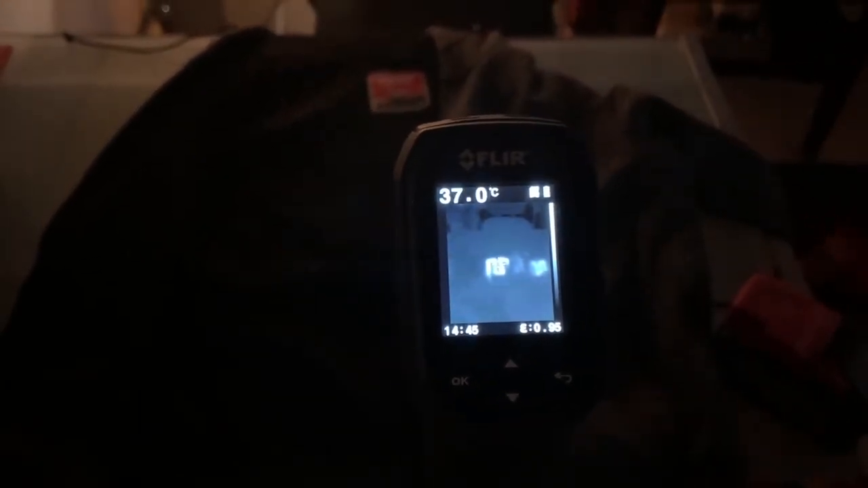And let's see what our infrared camera is telling us, if there's any sort of change in the temperature of the coils. Does it make it hotter? Does it not? Is it the same? Oh, I think I saw 37 there. There we go. Oh, 38.